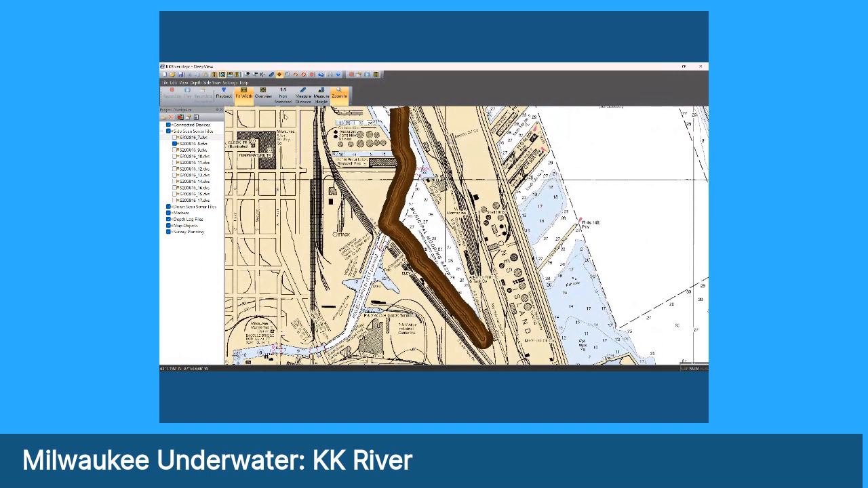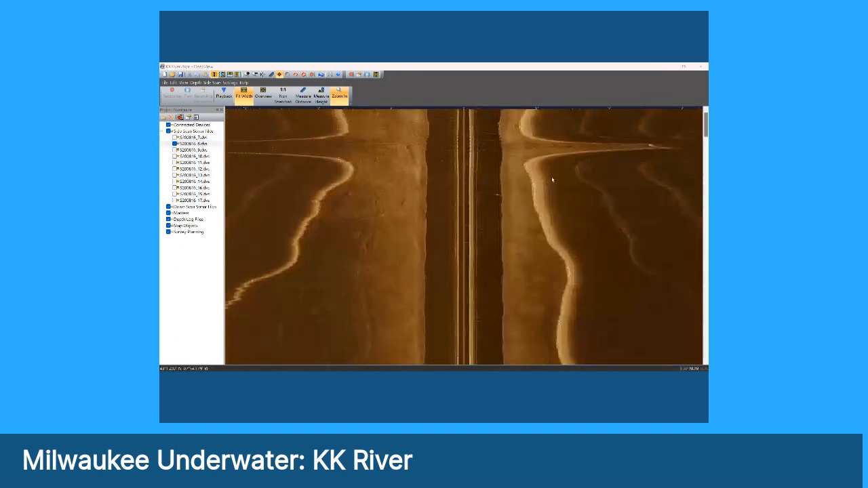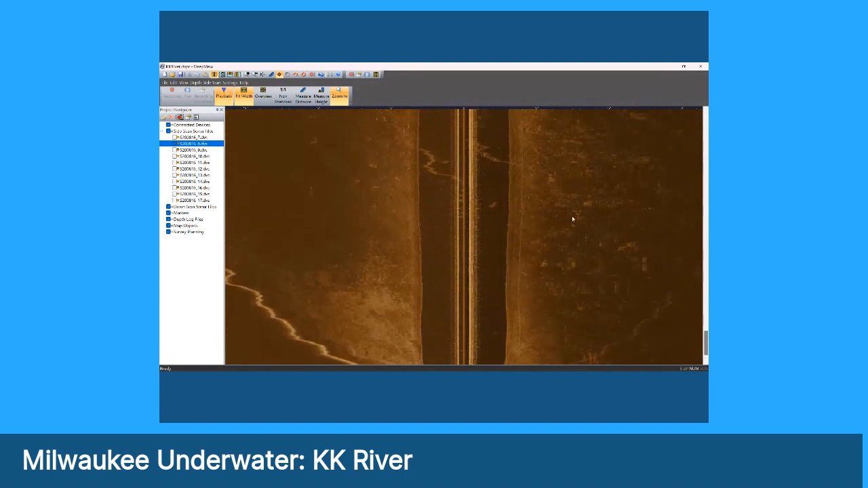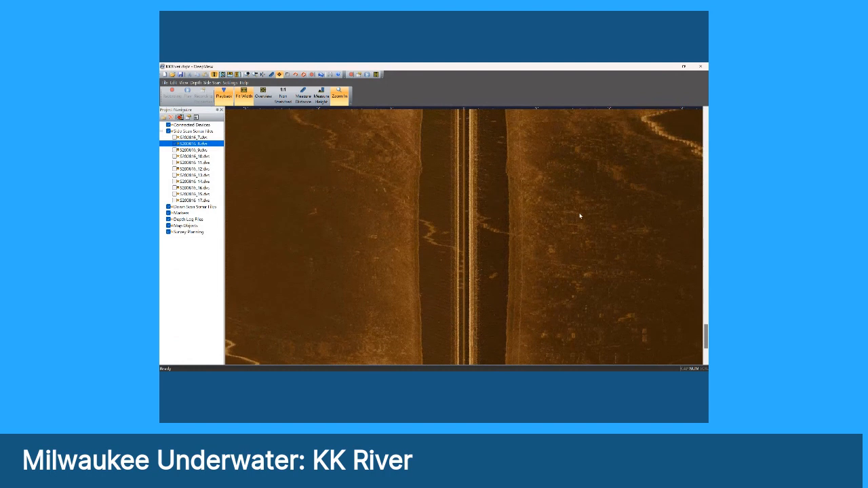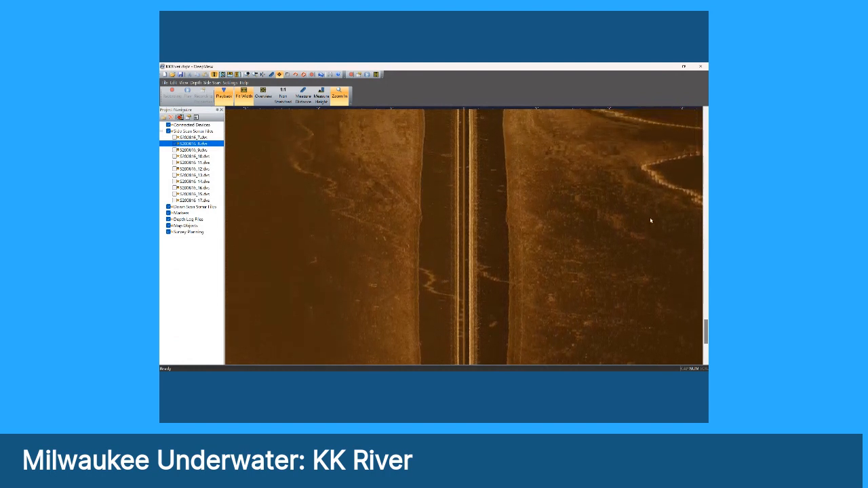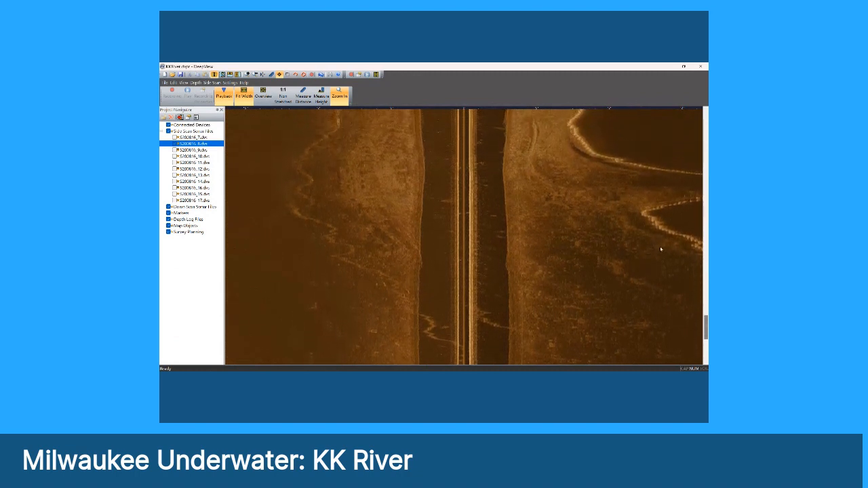All right, here it is. So first of all, let's do a play. All right, you can see we're having pretty good seeing wall to wall here. We're shooting about 160 feet per channel. And you can see extreme detail on the bottom on either side of the boat, 160 feet. So that's about 320 feet wide.